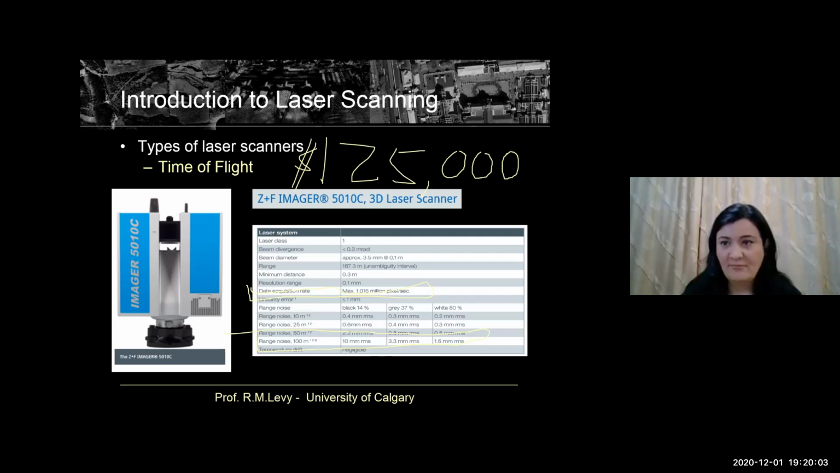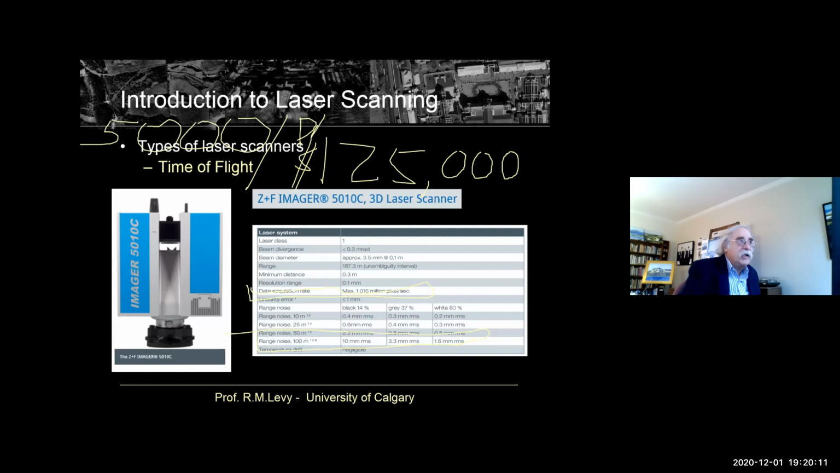Here in the United States, expect to pay about $5,000 a day for a crew and the laser scanner. Here in the United States, $4,000 or $5,000 a day.